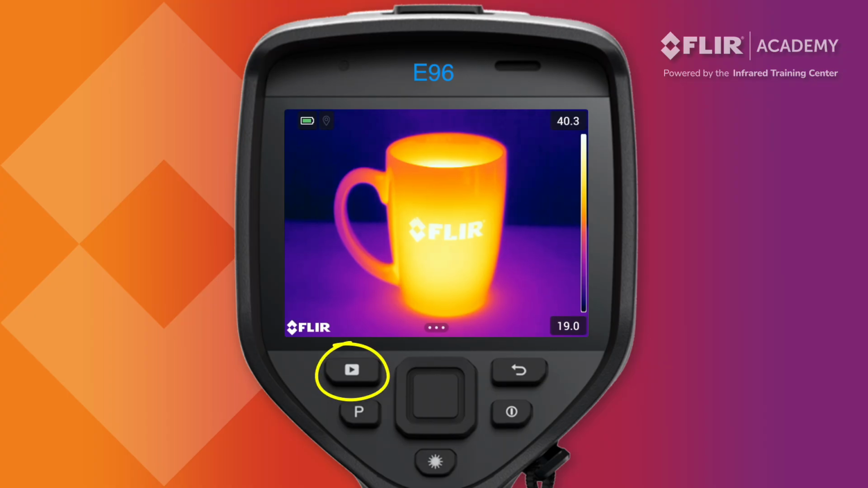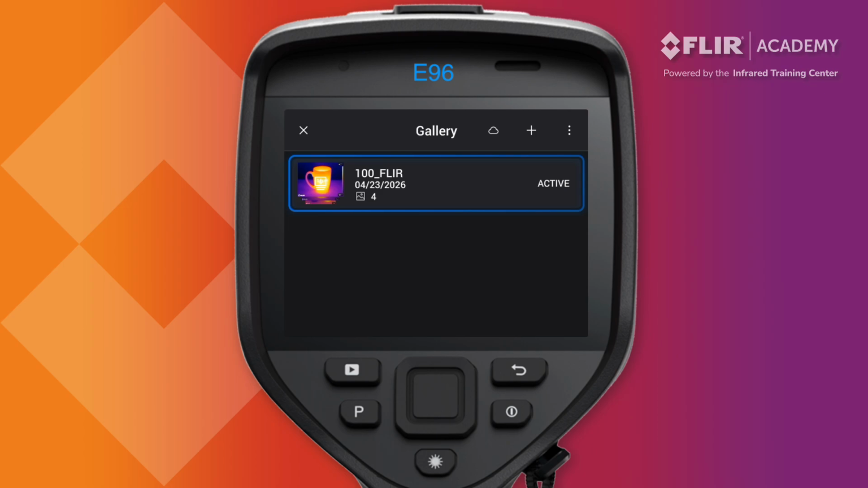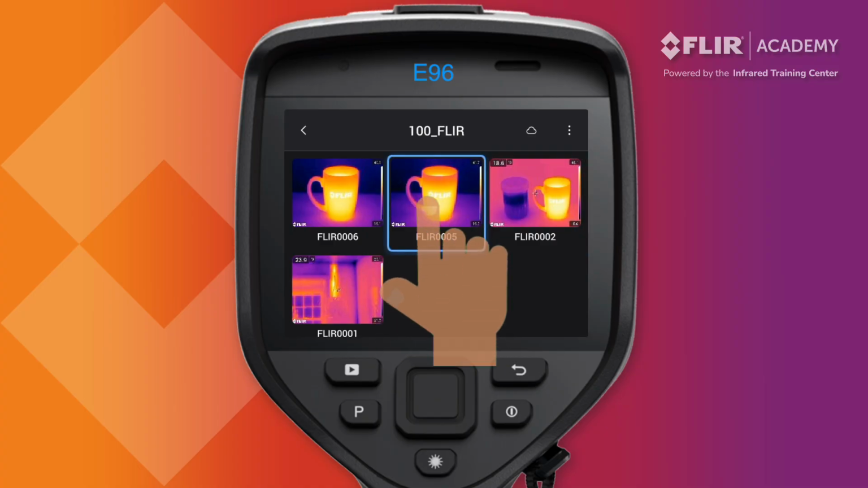Press the archive or playback button to view your saved images and video. This will bring up a folder where you will find the saved media stored in a gallery. Tap the folder to open and browse through your saved data. Operators can then use the touchscreen or the navigation pad to select and open an image or playback a video. It's here that you can also review and edit thermal images.